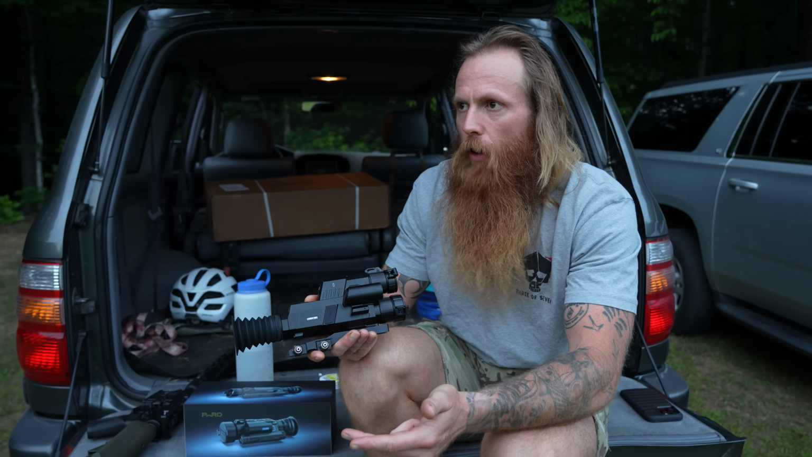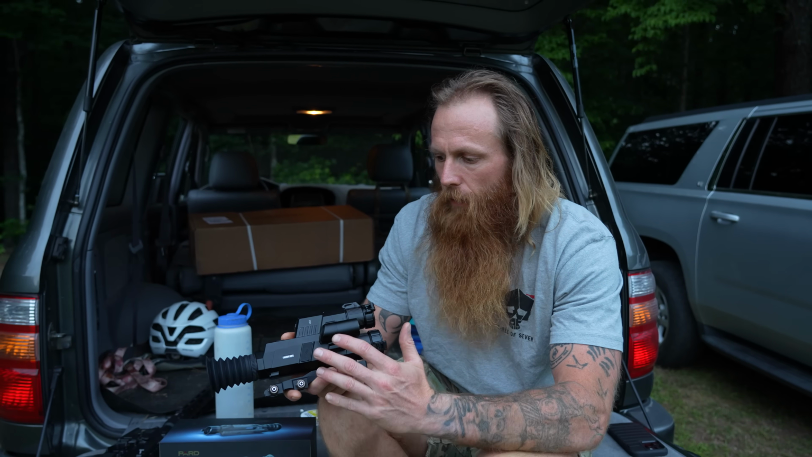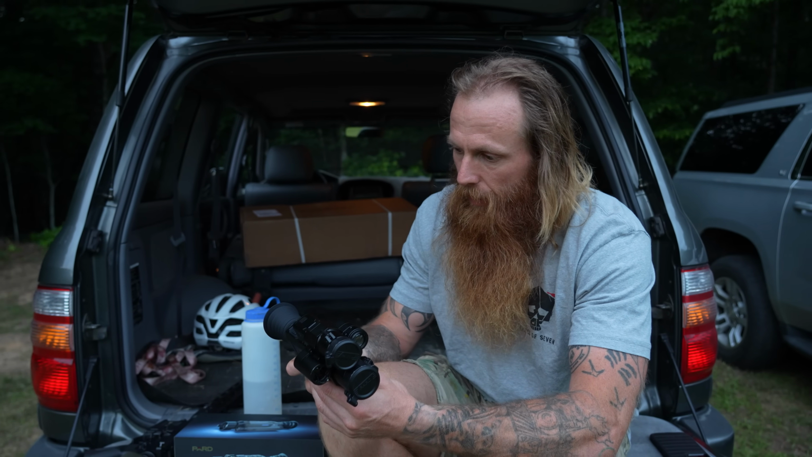A helmet to put them on is another $500 to $1,000. An IR laser aiming device is another couple thousand. So if you buy all of this as individual items, you're going to have way more than $4,000 in it. That's a really good price point for this thing.